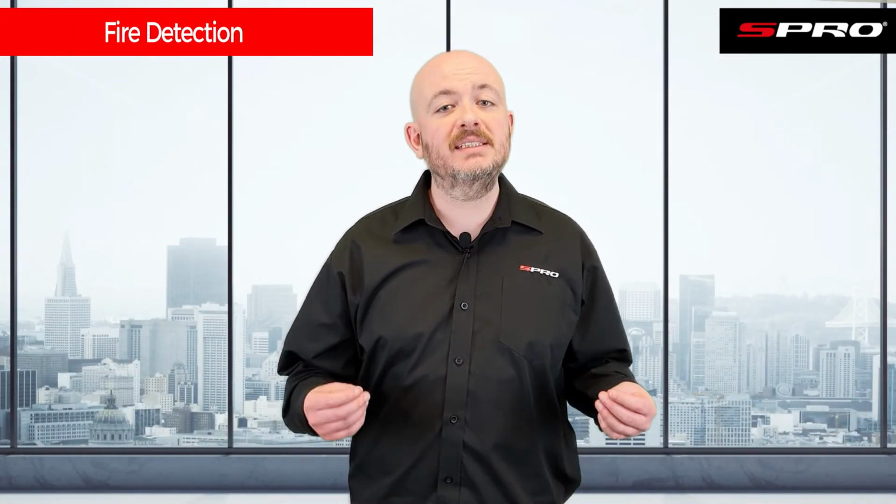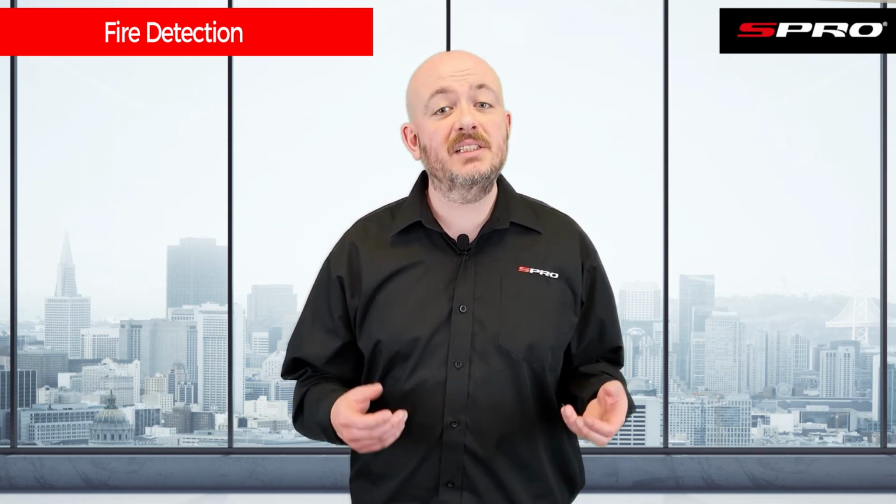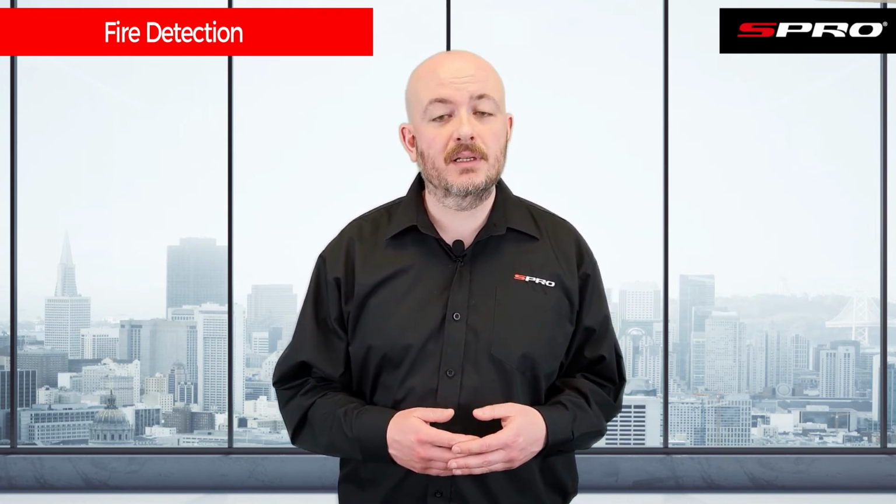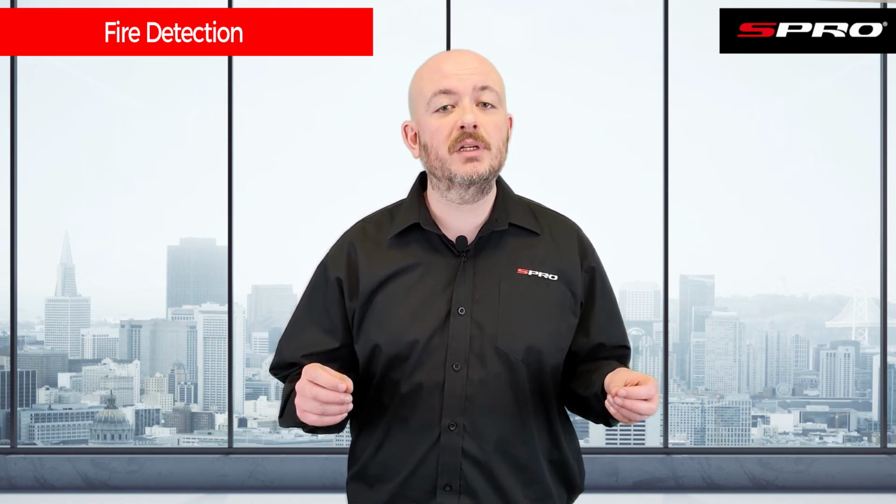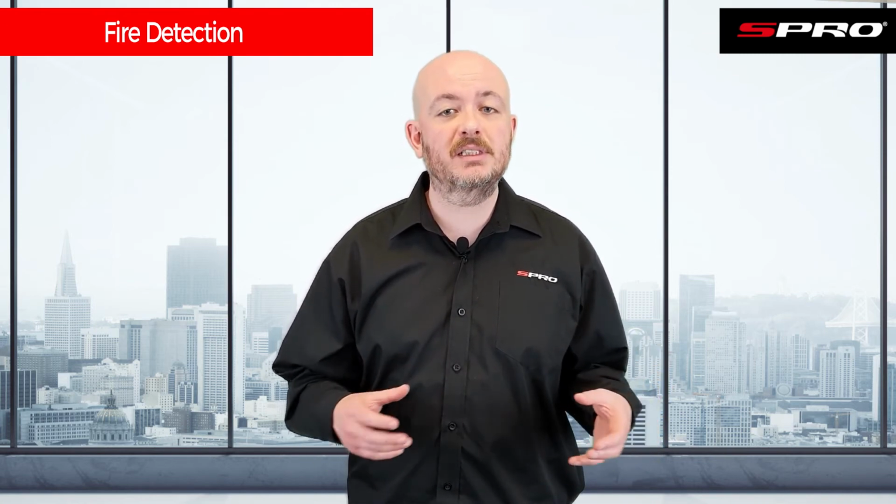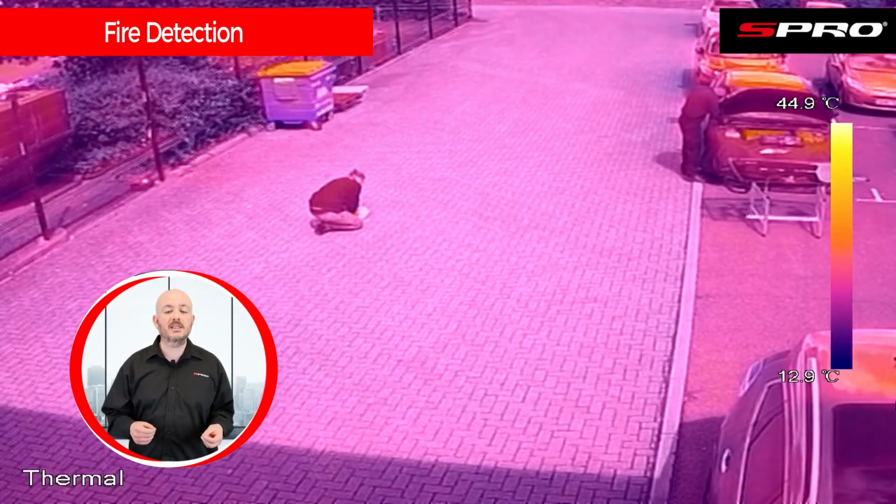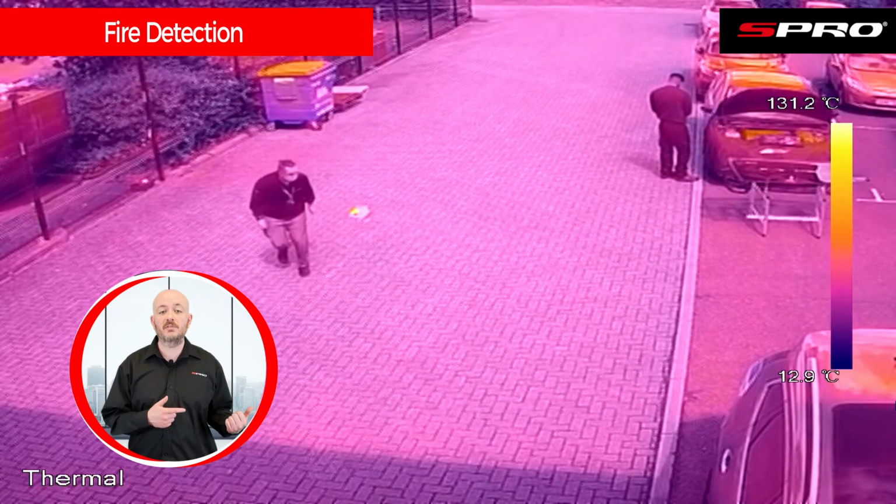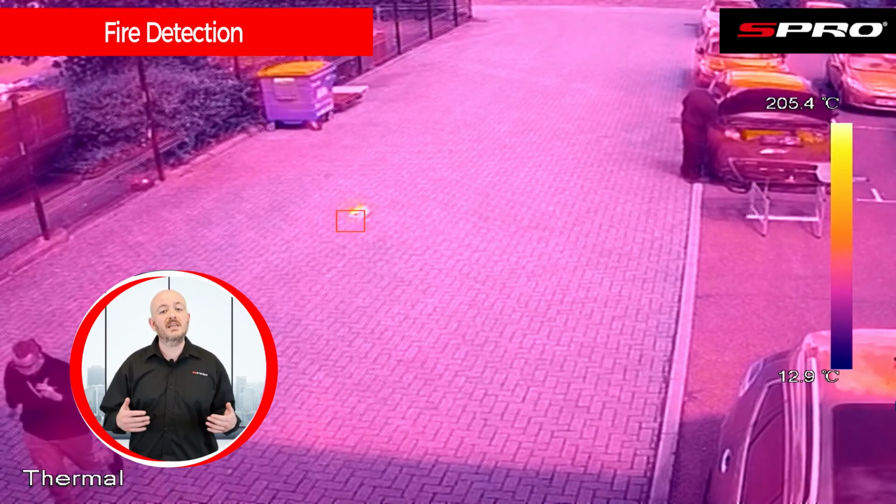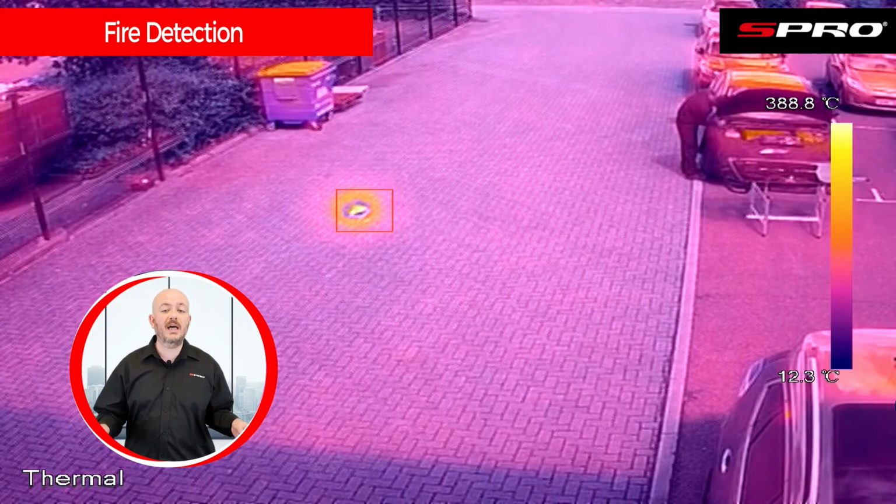Fire detection is yet another feature the thermal cameras utilize, and you can see just how quickly it picks it up. This is because it uses its AI to look for the specific movement and behavioural properties fire exhibits. A lot of the time, systems that claim to detect fires actually are just using temperature detection like the feature we've previously looked at. However, these cameras are detecting that it's fire based on specific attributes that fire has, like the way it moves.